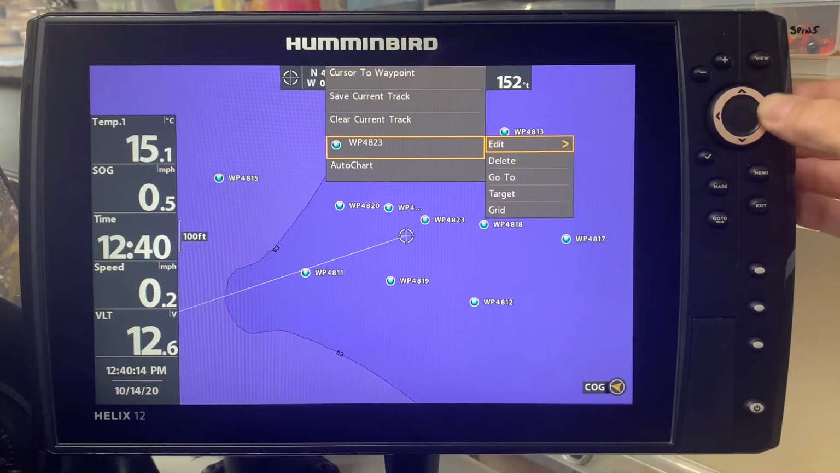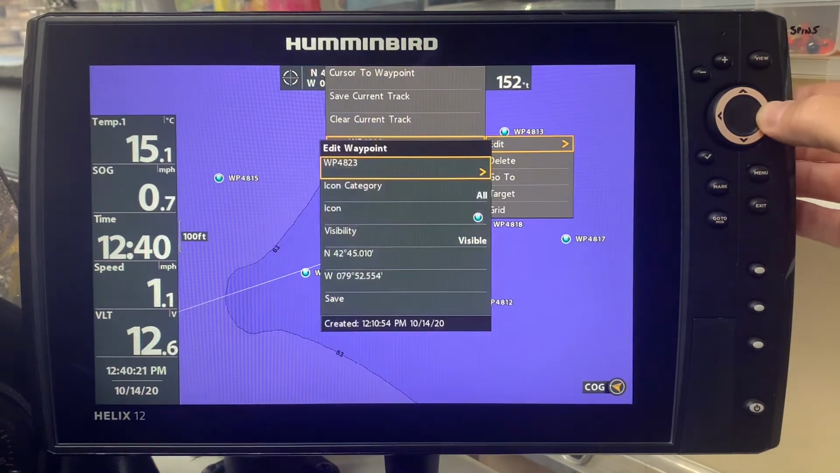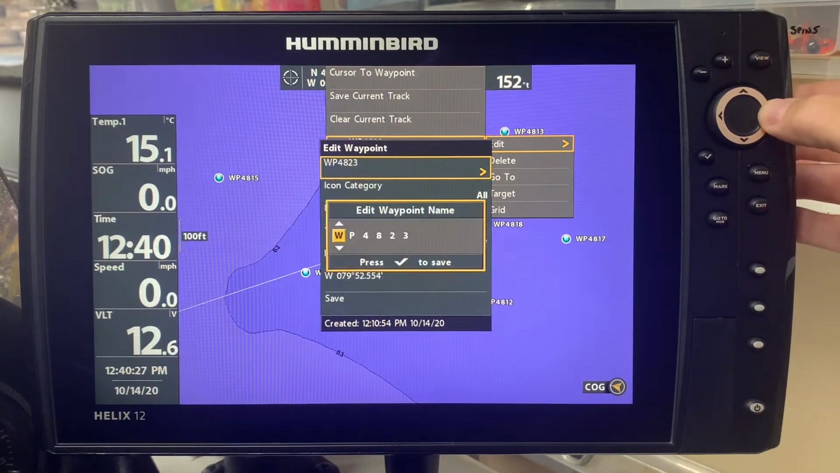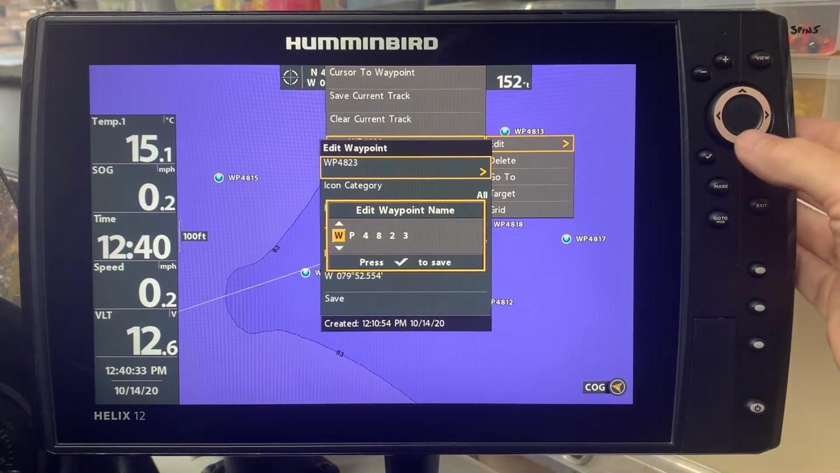If I hit the right cursor button, you can see that I have the ability now to edit it. So I hit the right cursor button again, and now I have a bunch of options. So now I can edit the name if I choose to. So let's say, for example, I want to call waypoint 4823 a hump.